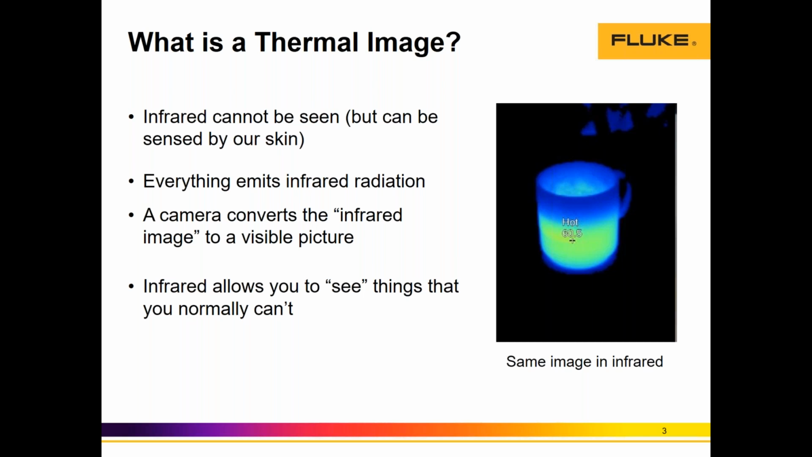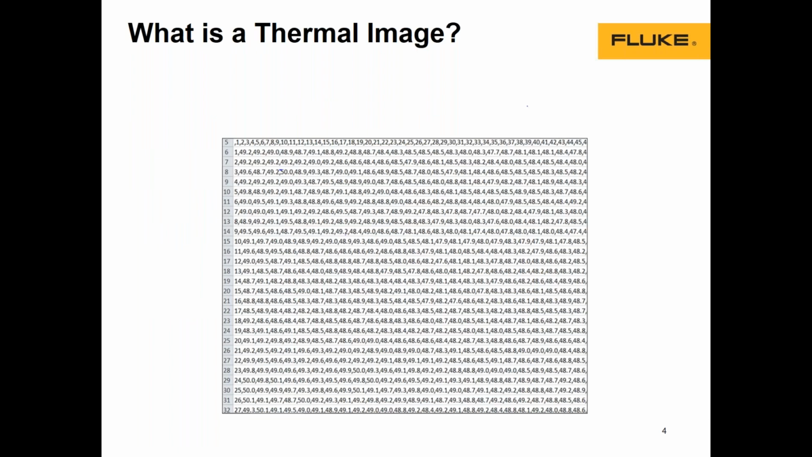object, the mug, right? Another thing critical to understand when using thermography is that each color on an infrared image corresponds to a different point of temperature, right? So in the coffee mug image, the darker the colors, the cooler the image, while the closer to red colors, we have a higher temperature, as the one that we're seeing right now, 60 degrees, the temperature of the coffee.